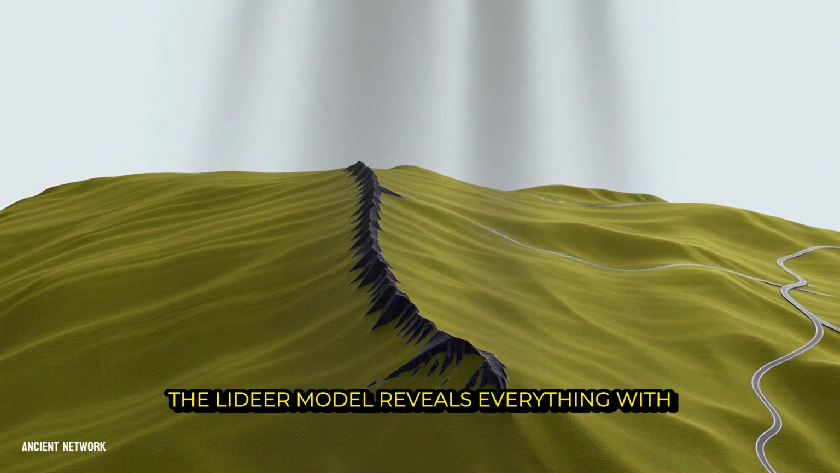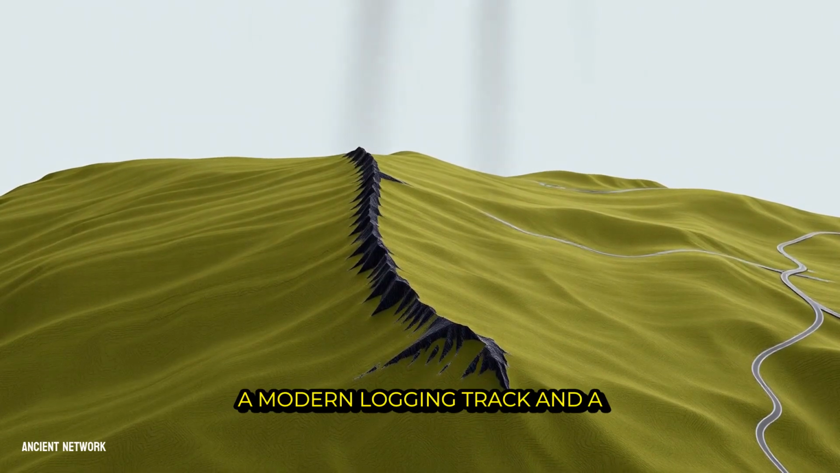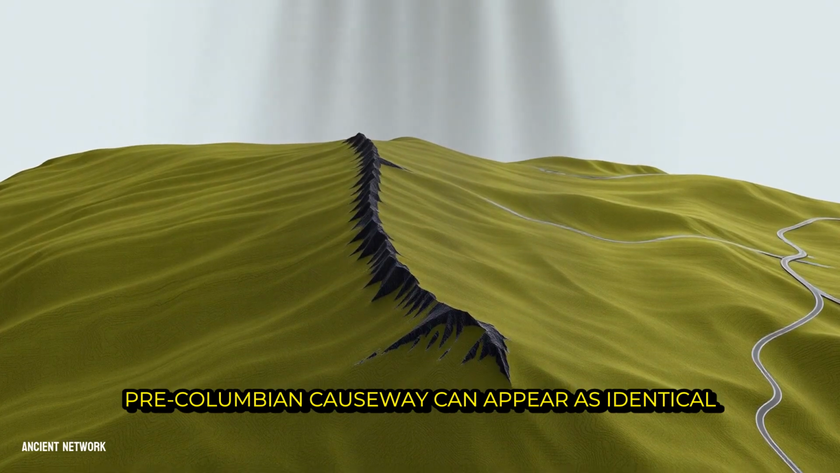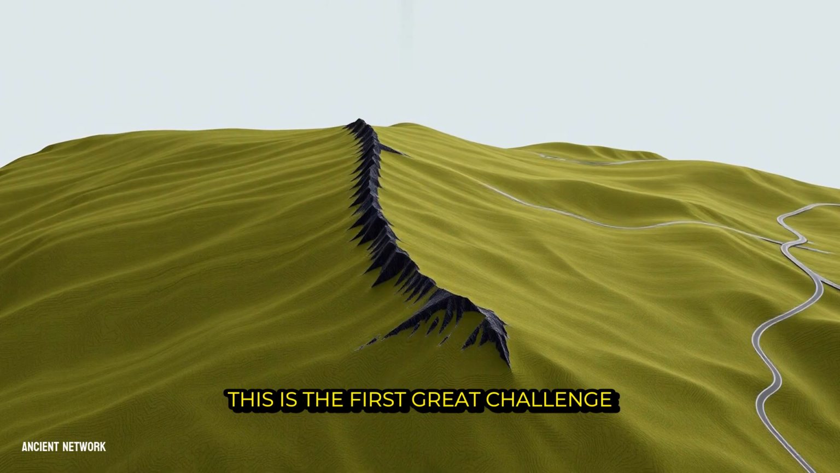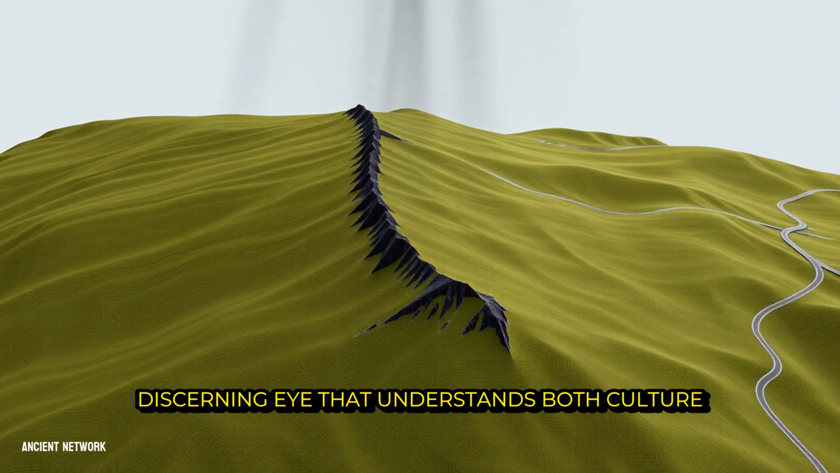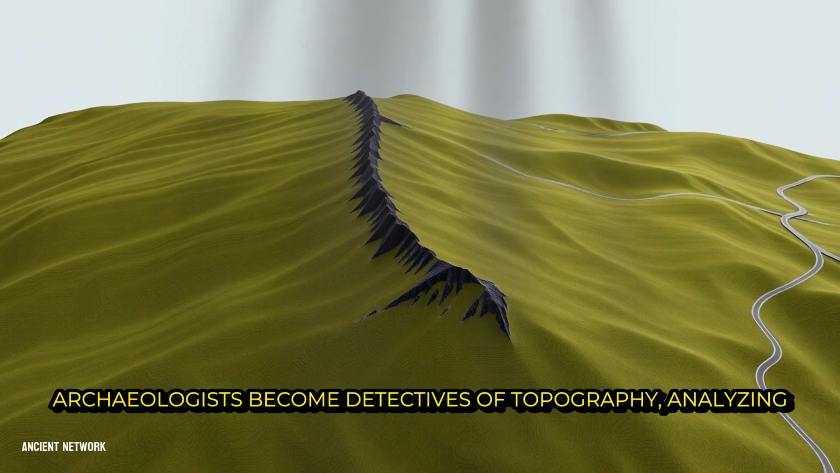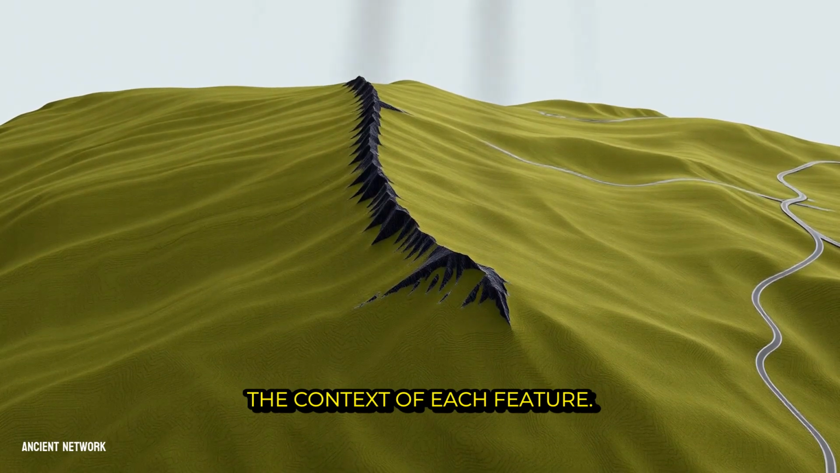The LiDAR model reveals everything with perfect impartiality. A modern logging track and a pre-Columbian causeway can appear as identical scars on the Earth's skin. This is the first great challenge of interpretation, the need for a discerning eye that understands both culture and land. Archaeologists become detectives of topography, analyzing the context of each feature.